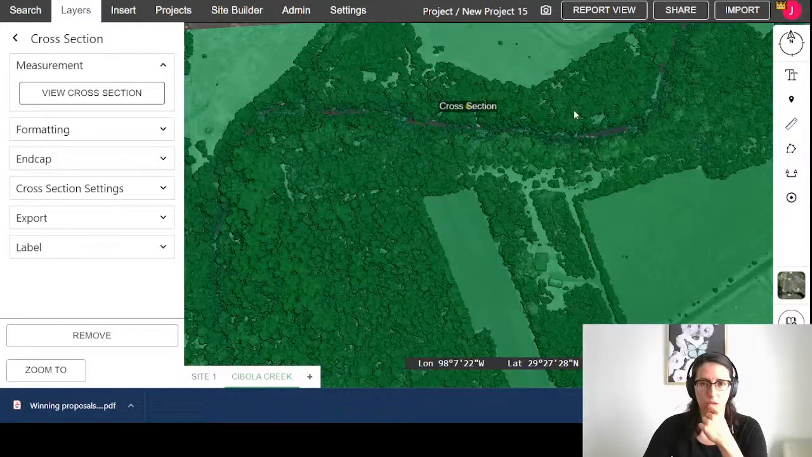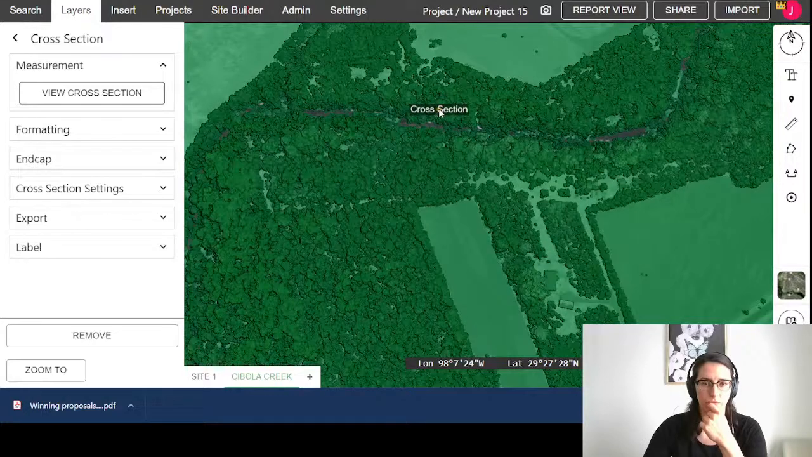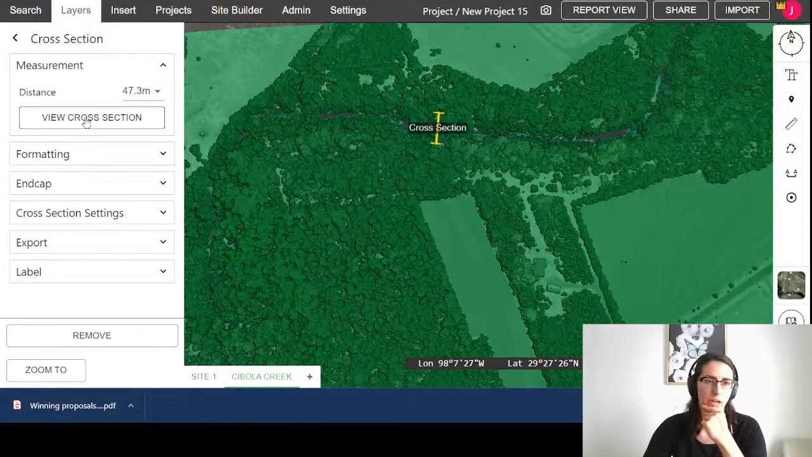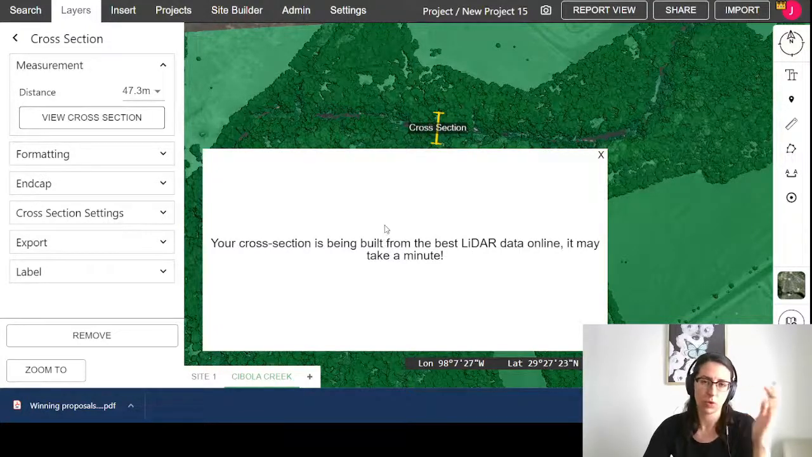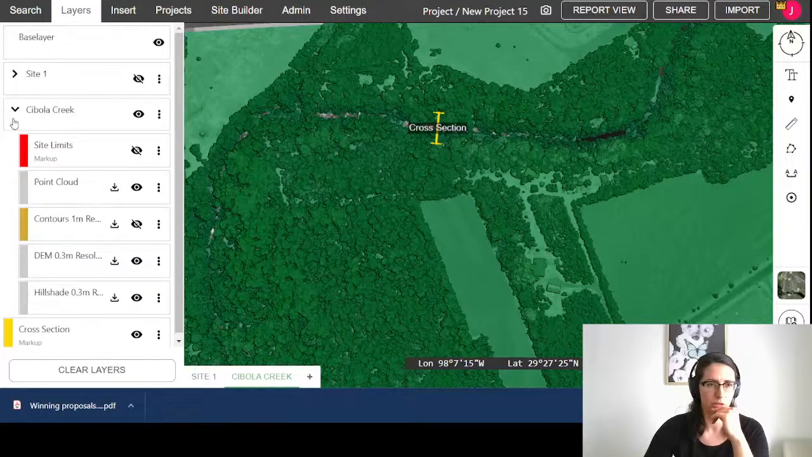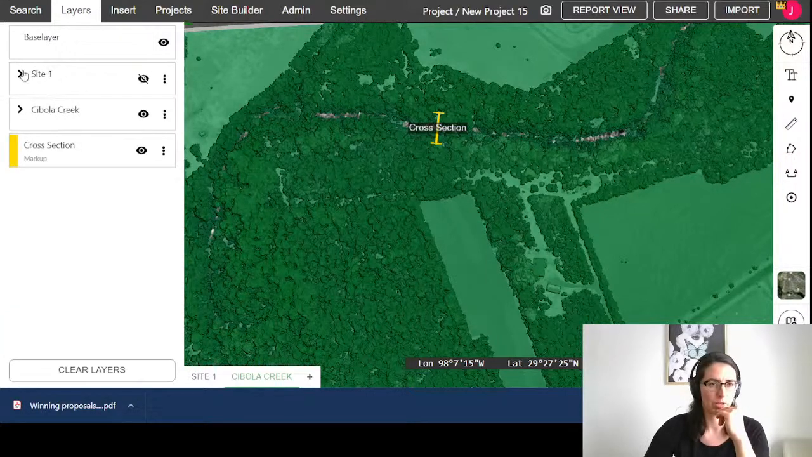So if I'm interested in a cross section of the creek here, I draw it across the creek there, right click to stop, and you'll see my cross section line is right in there in the yellow. And when I hit view cross section, what is happening is that line is sampling the points of that point cloud all along that section, to give you an idea of the heights back there. I'm going to show you a pre-made one from another site while our other ones load here.